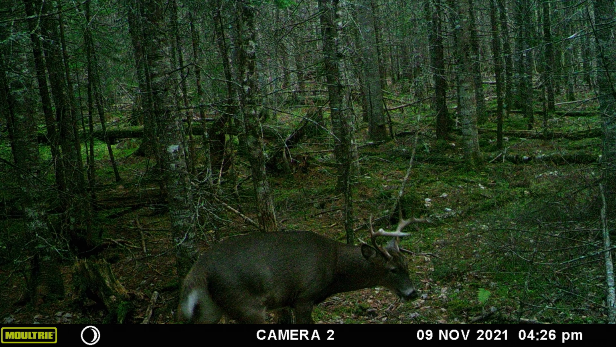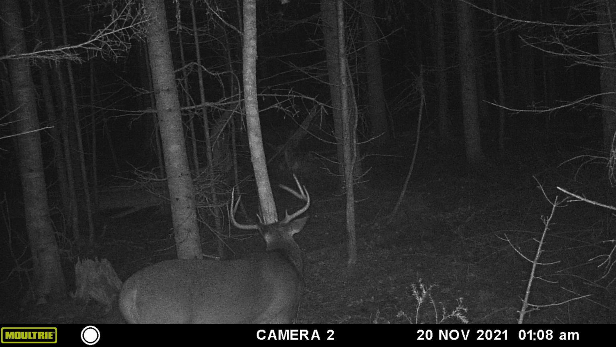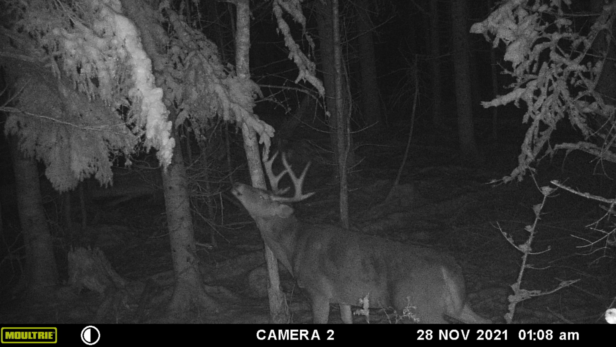But bucks were still using the signposts all throughout the rut, like all throughout November too, so it's not good for just the early season. It's pretty much good for any time in November. But the buck activity at those signposts was kind of sporadic. If I had to guess, it seemed like it was probably once a week a nice buck would come by and check out the signpost.